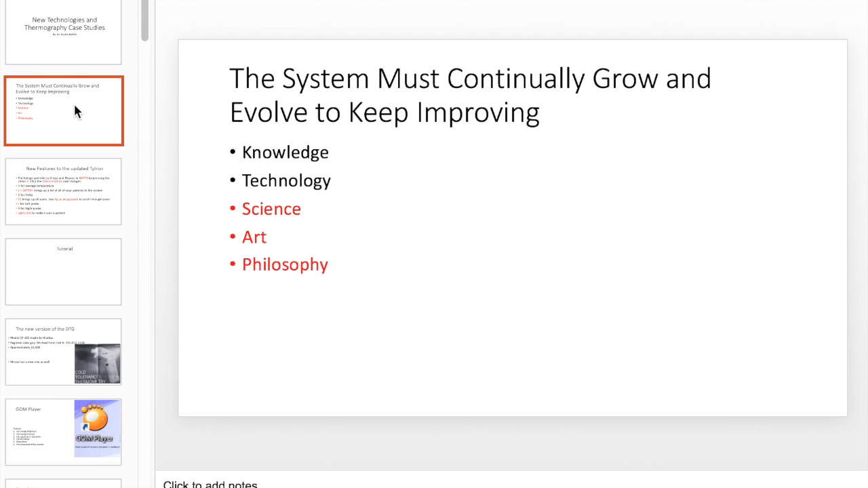So we know that chiropractic is the science, art, and philosophy, but knowledge and technology are always growing and always moving. And so I just wanted to, that's a good slide.